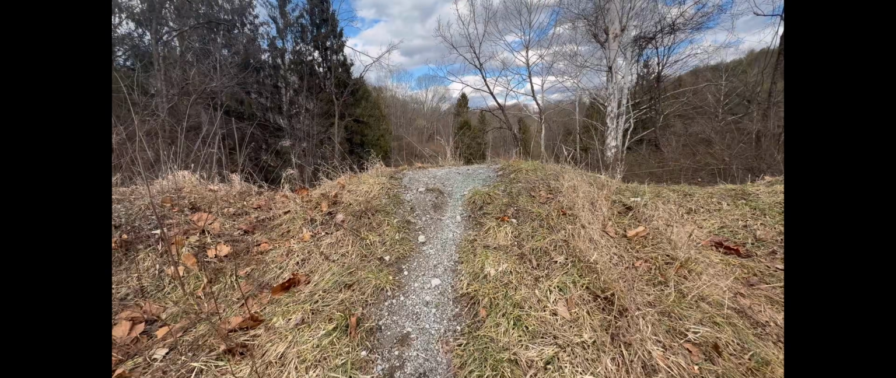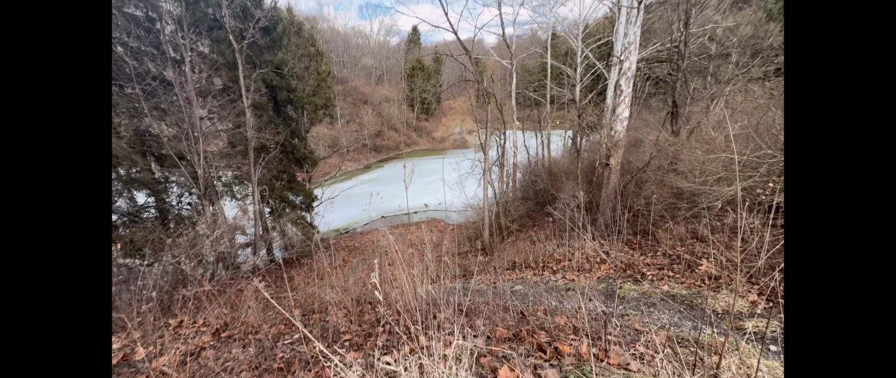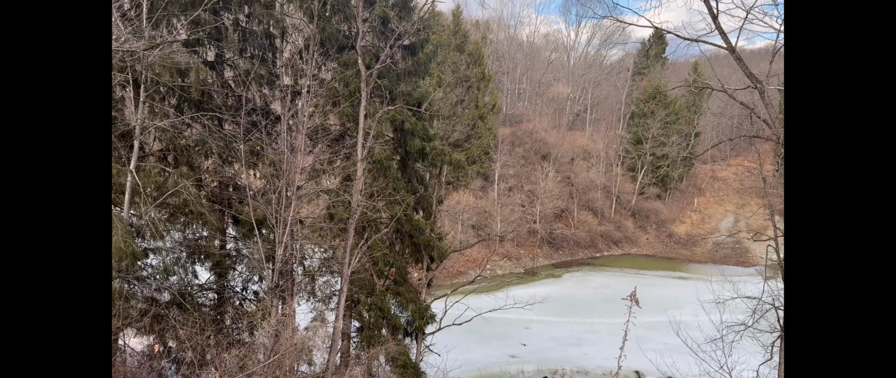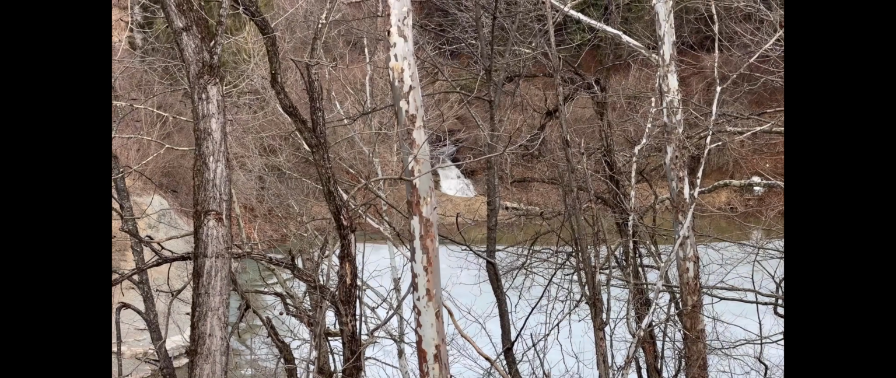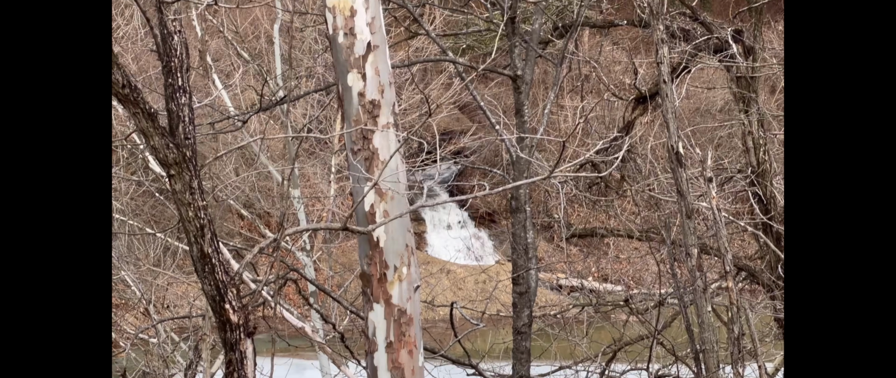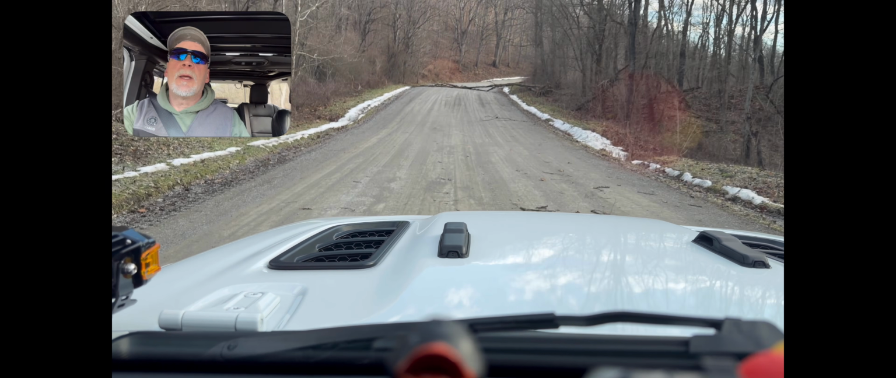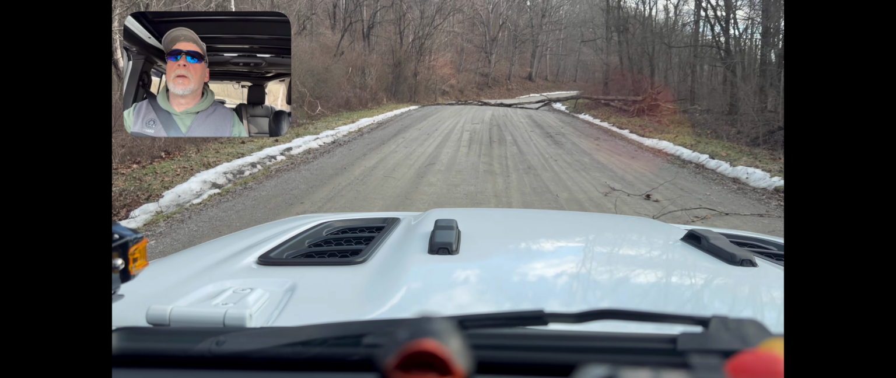I want to see what's over this hill. Oh, wow. That is cool. Uh-oh, got a tree down. Man, I don't want to go all the way around or turn around. Maybe over this way.